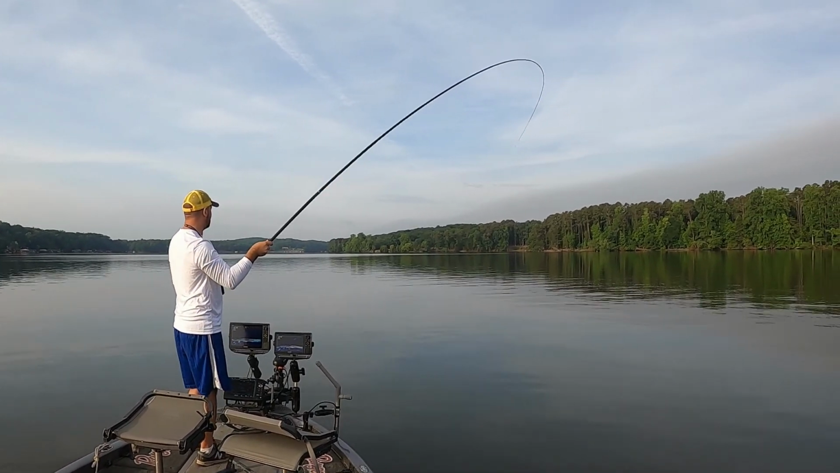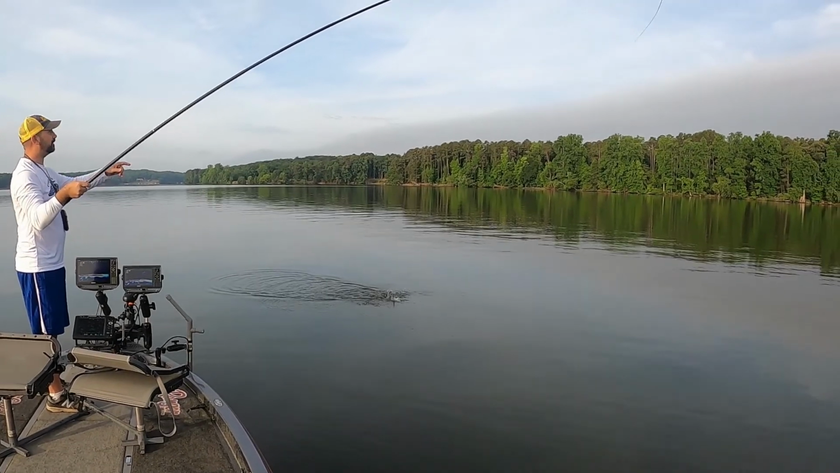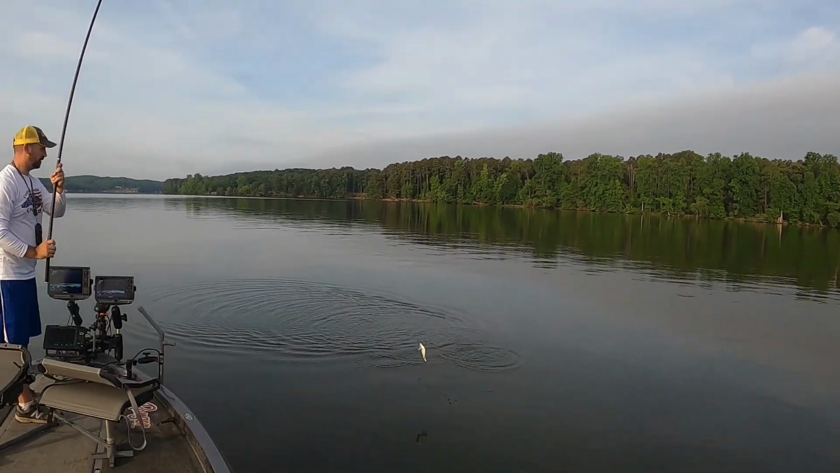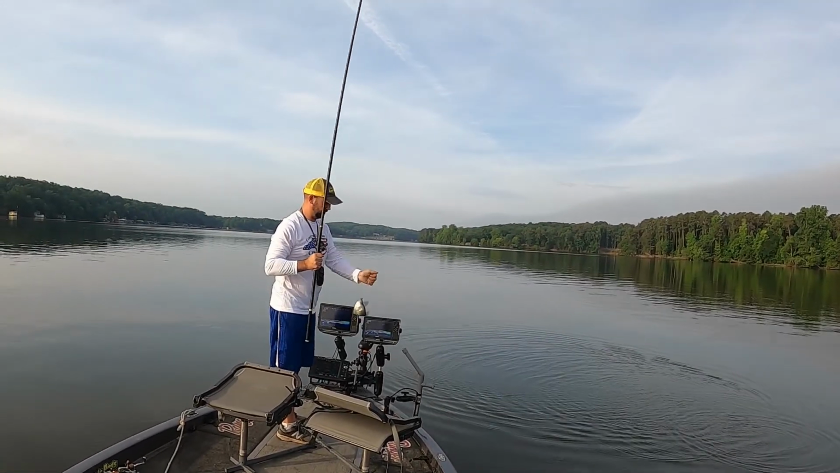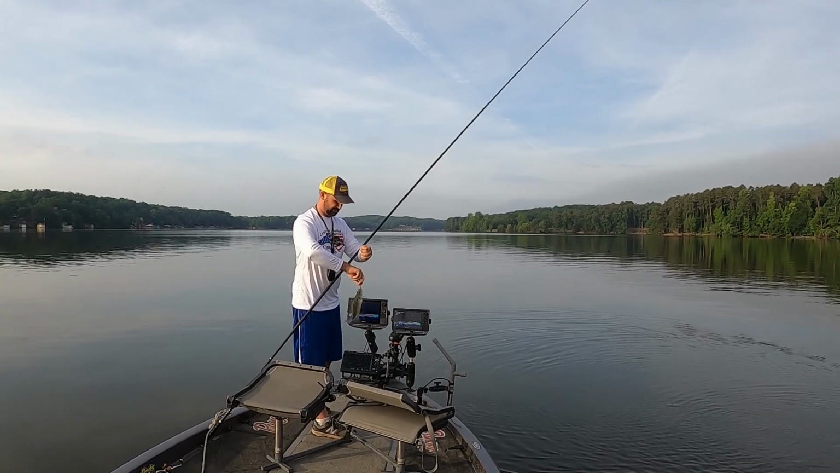There we go. Just like that. See the rod get bent? Let's see if we can swing this fish in. Boom. Just like that.